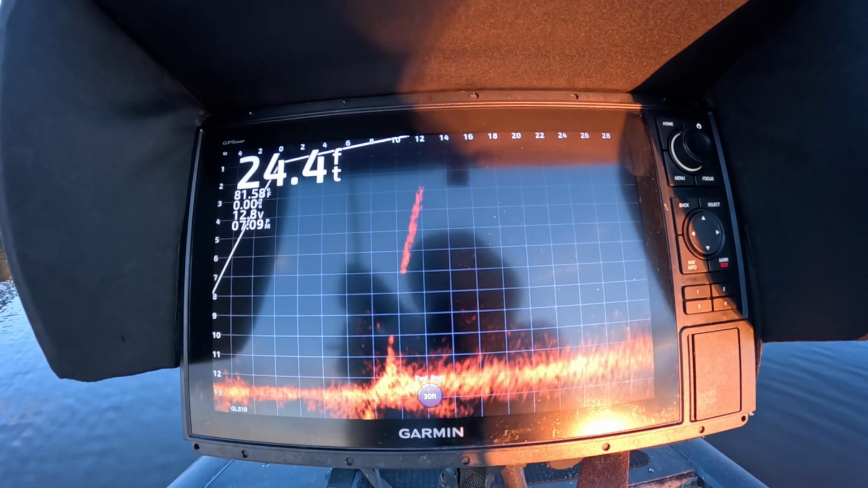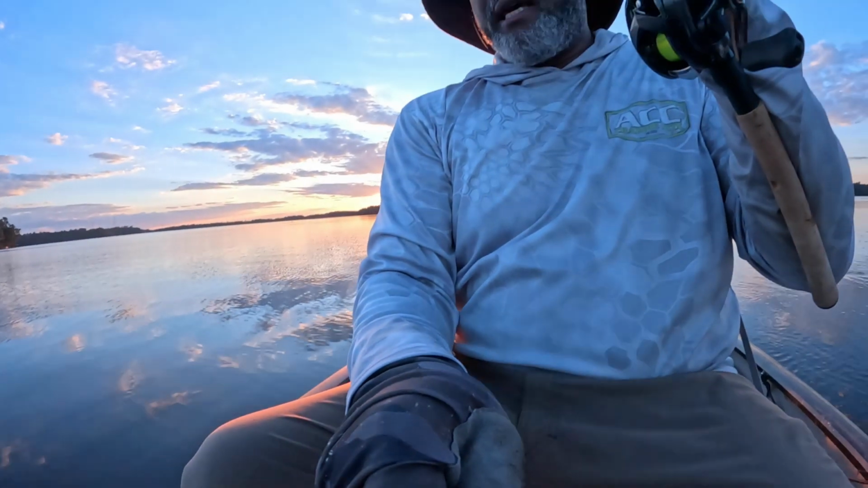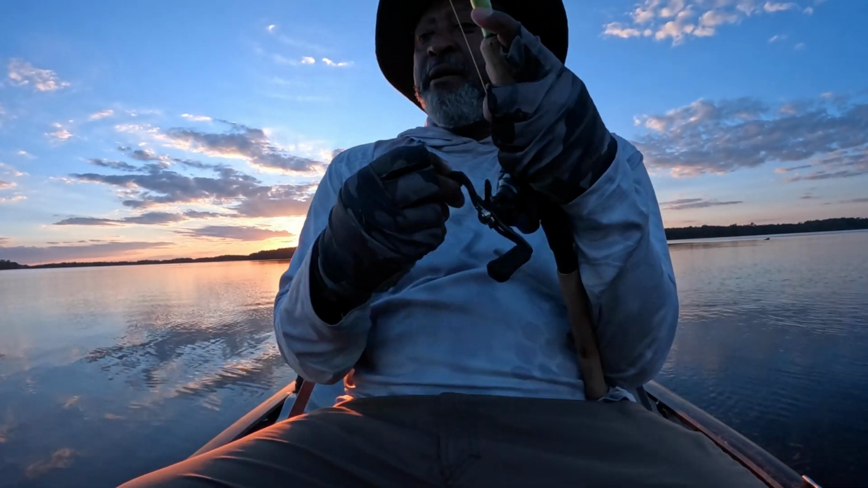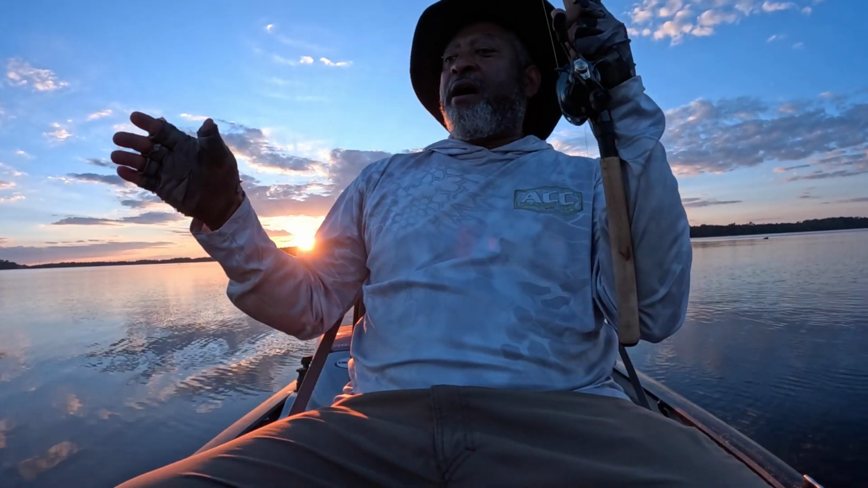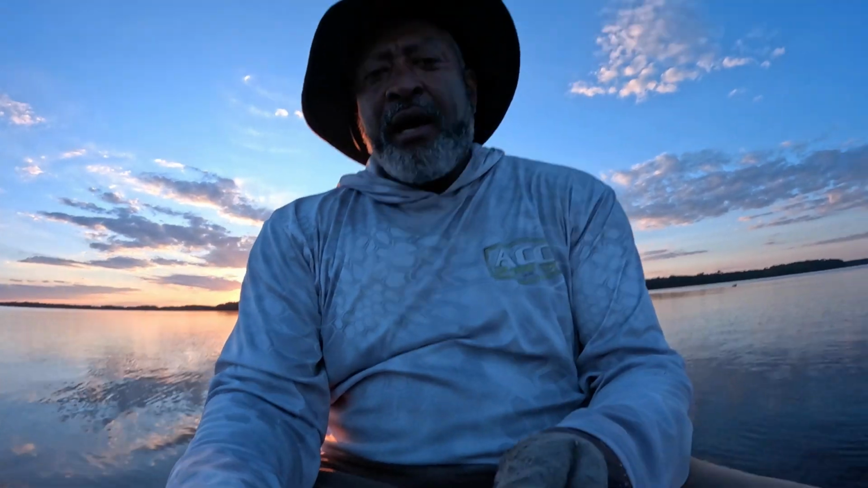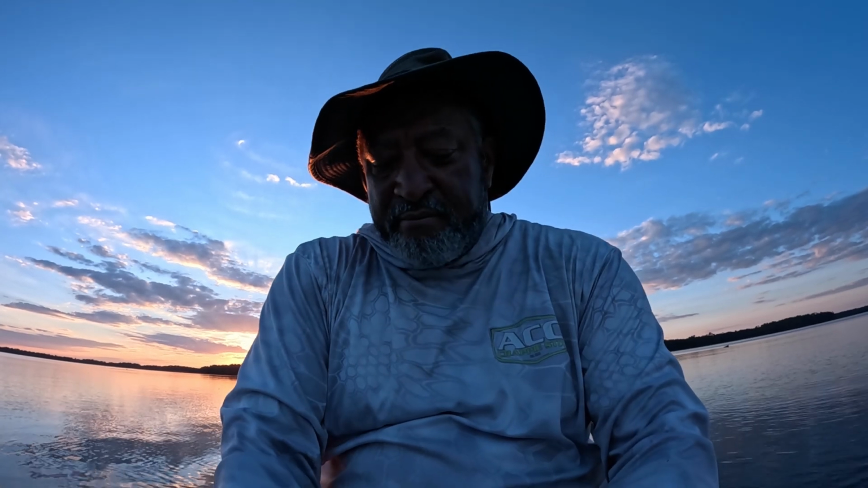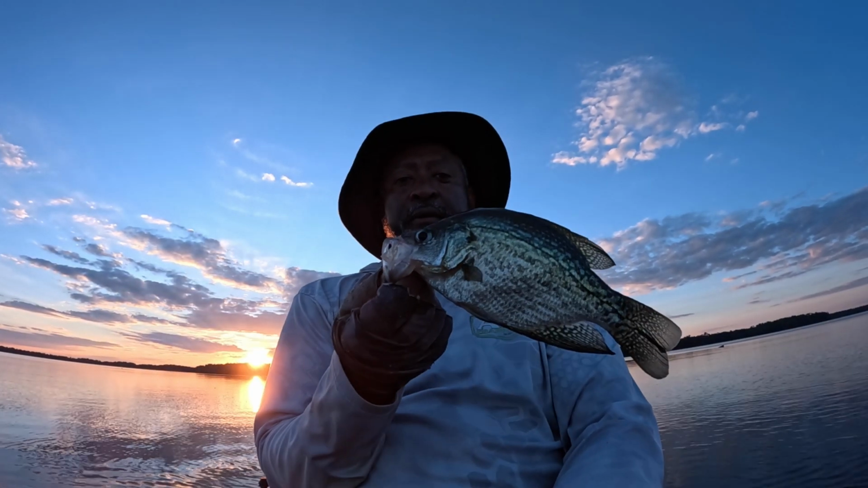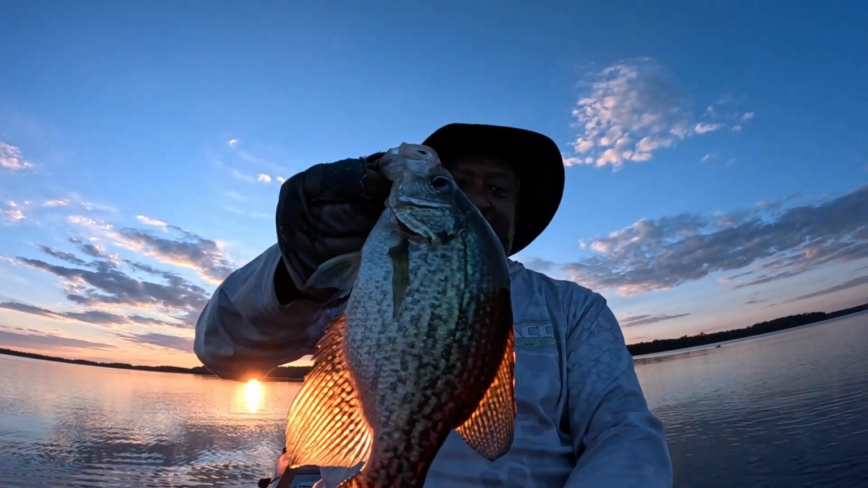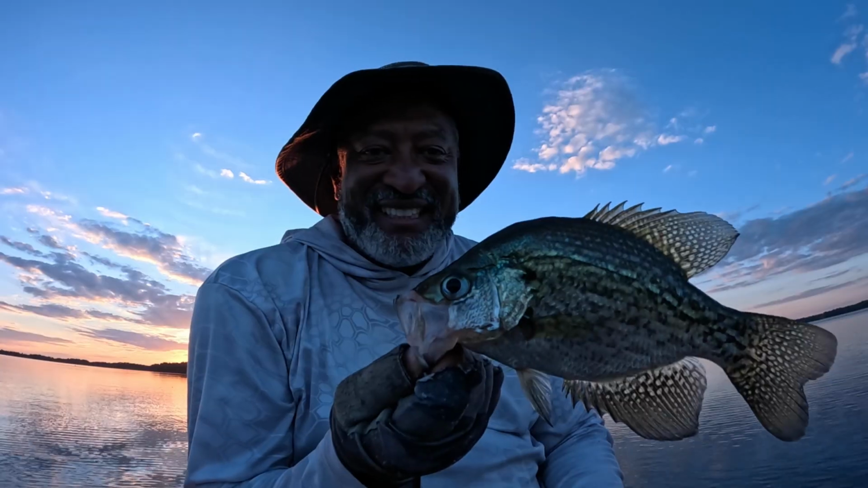Oh, nailed him. Now, guys, that's a good example there of, even though I couldn't see it on my live scope, I keep the motion. I saw a fish way down deep following it. I always assume they're still following the bait, even though I can't see them. And if you want to know the reason why I do that, look no further than this fish right here. Beautiful fish. Nailed him. Let's get him back in the water.